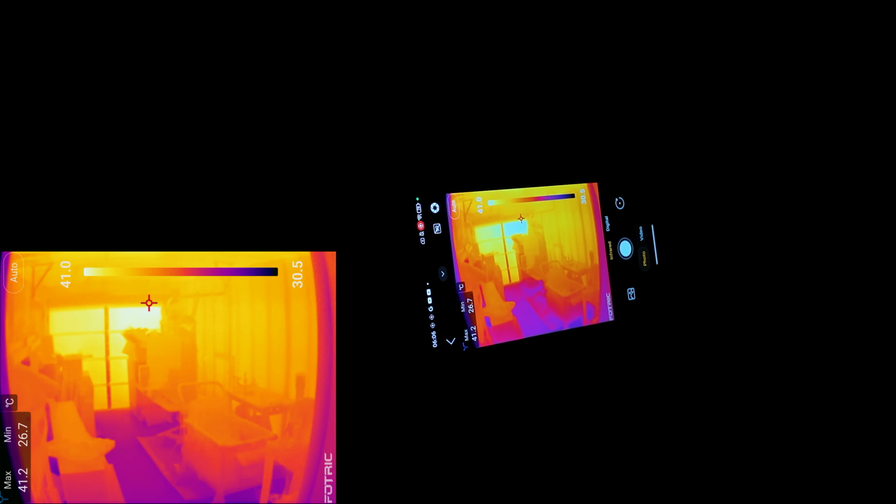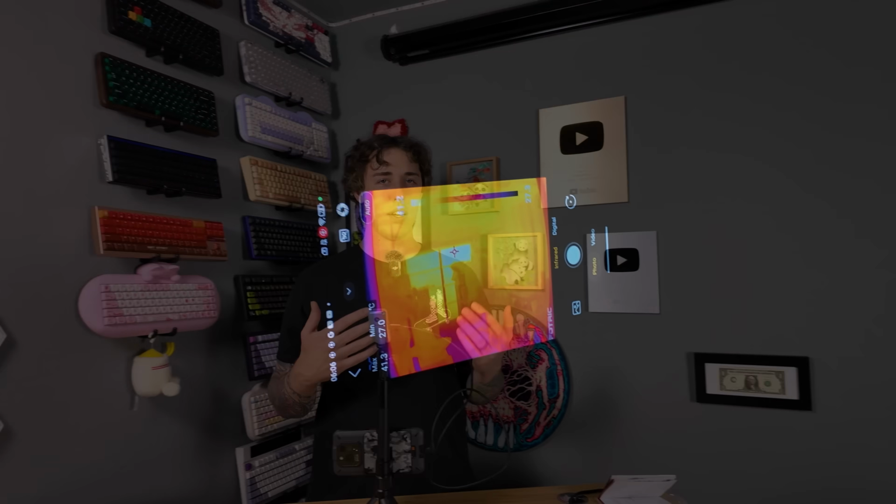Aww. It's pitch black in there. Oh, look at how hot everything is, bruh. Look at the garage door. Look at this wall. And then look out there. My goodness, dude. That was just a FOTRIC smartphone thermal camera.